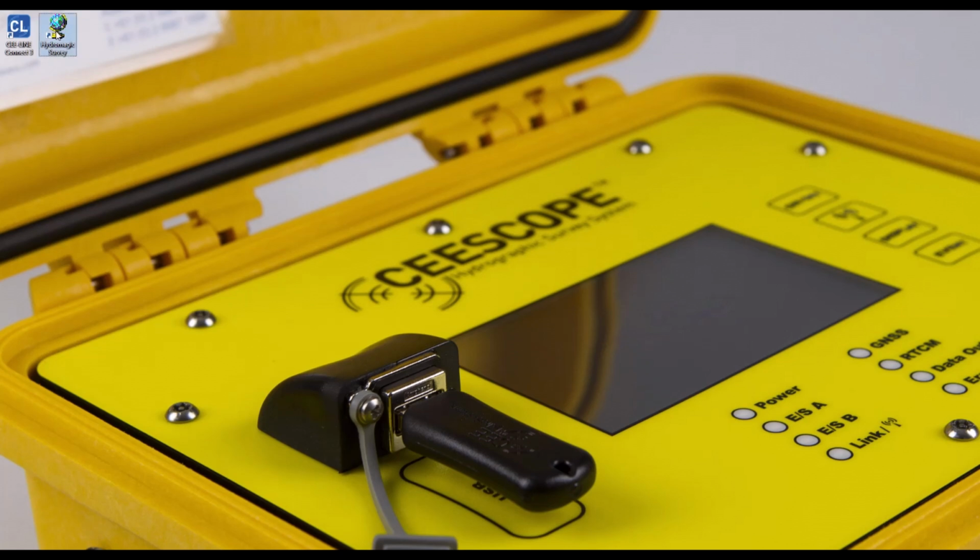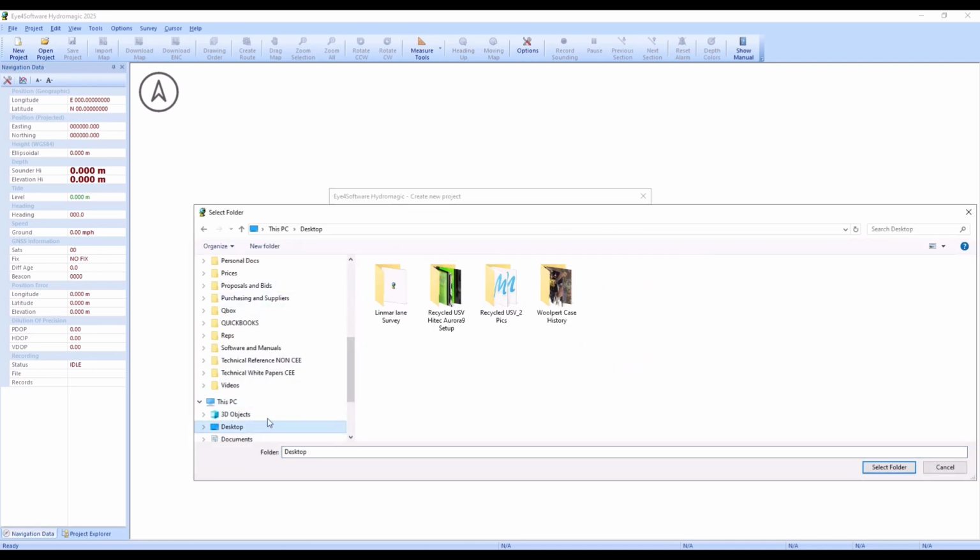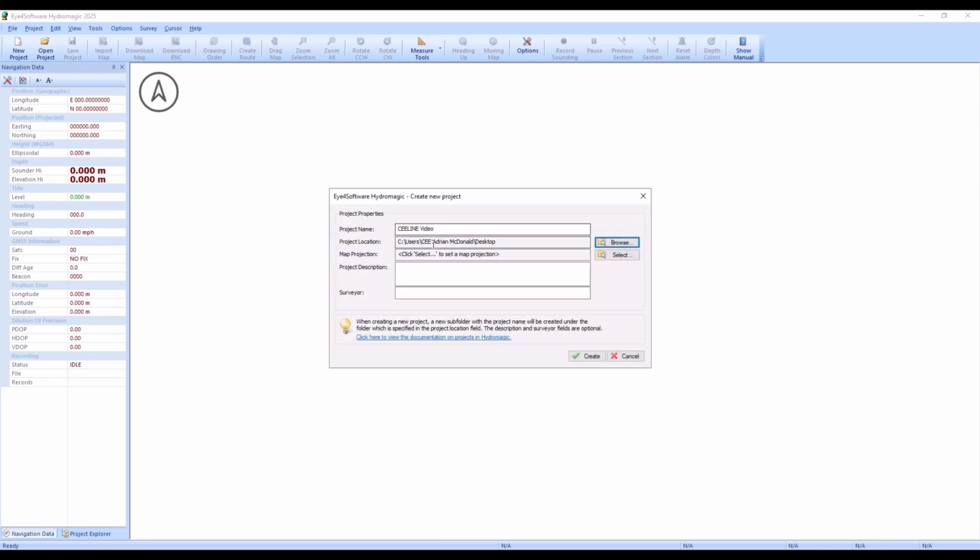So now I'm going to open up Hydromagic, and the first thing I'm going to do is generate a new project. So here we have the project name, to fill that in, and I will put the project on the desktop.